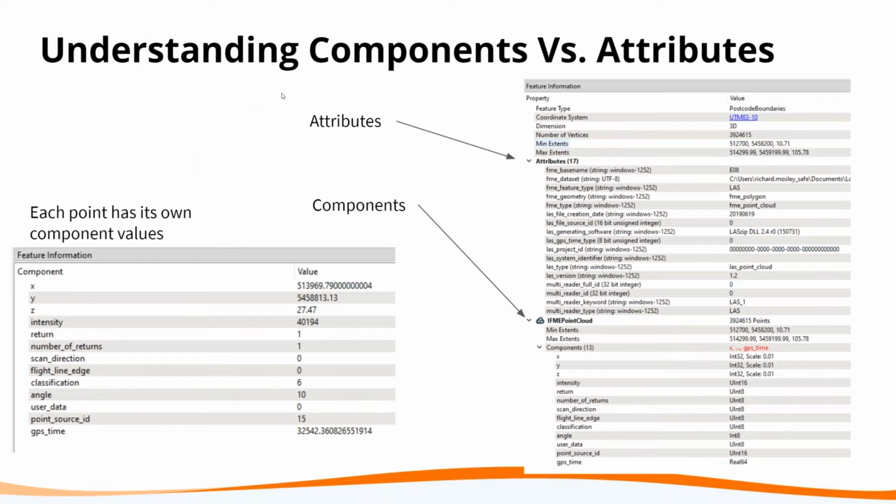You can see this here in the properties dialog of FME Data Inspector. You can see the individual components down here, and then you can see the component values. You can alter those as needed if you want, or you can add in additional attributes which can be turned into components if you want to put a component across the range or a subset of the points.